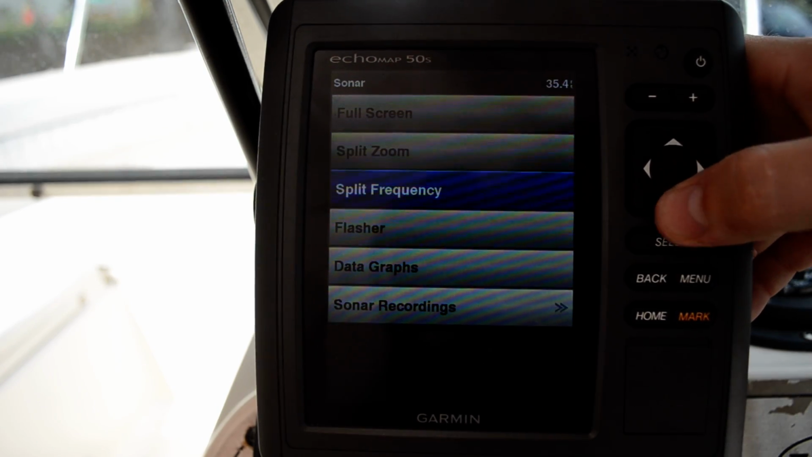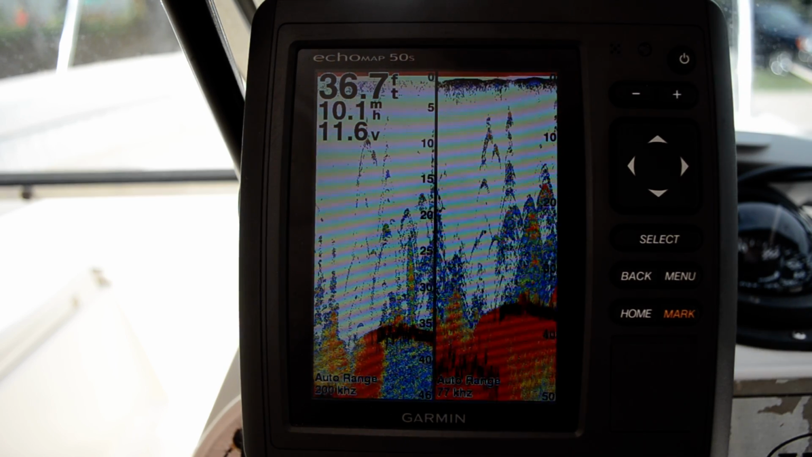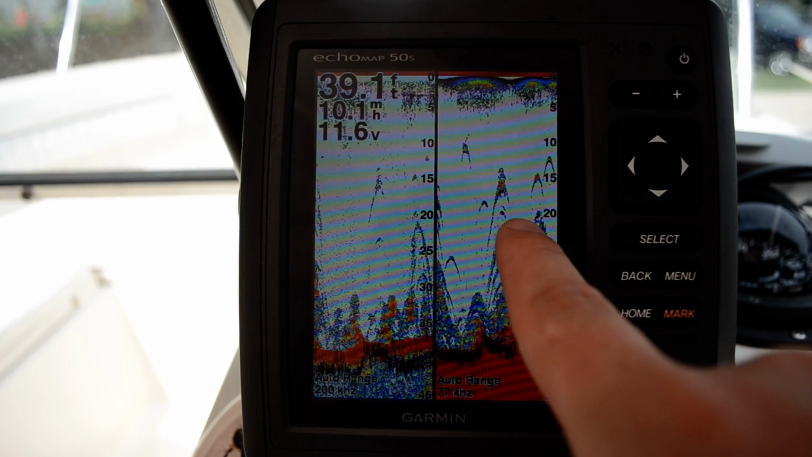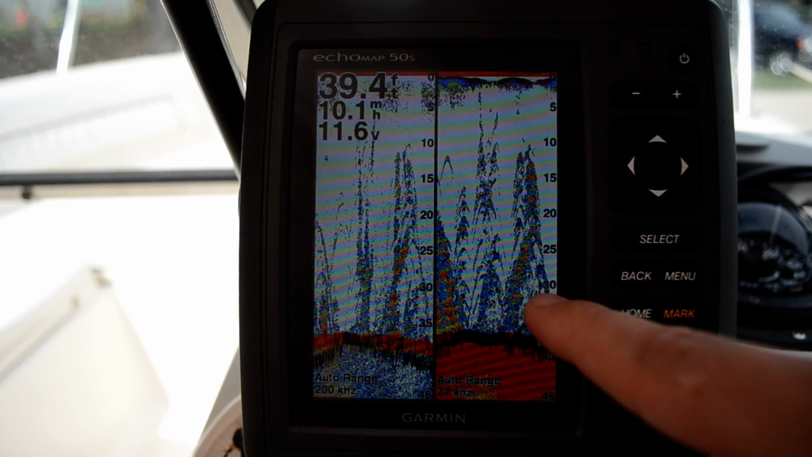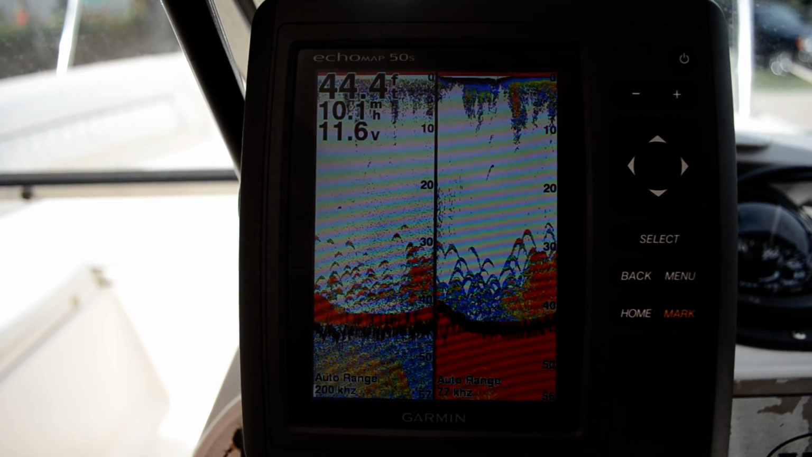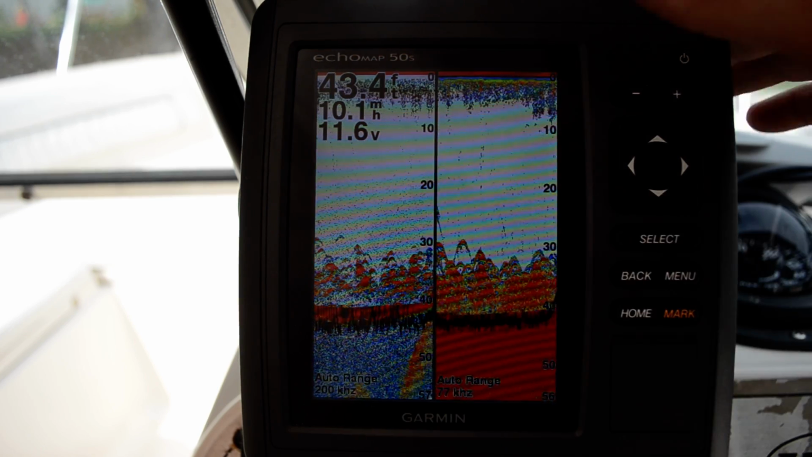So let's go back a screen, split frequency. This is where you can see the difference between 200 kilohertz and 77 kilohertz. You see how things are showing up much wider, much larger hooks than you're getting over here. It's just the fish on the outside that you're seeing. When you have that wider cone, you get to pick up fish more to the sides. When fish are under the boat and you're going over them, you're marking them for a longer period of time also. But if you look, there are a lot lighter marks here, whereas you see a much better mark on the 200 kilohertz.